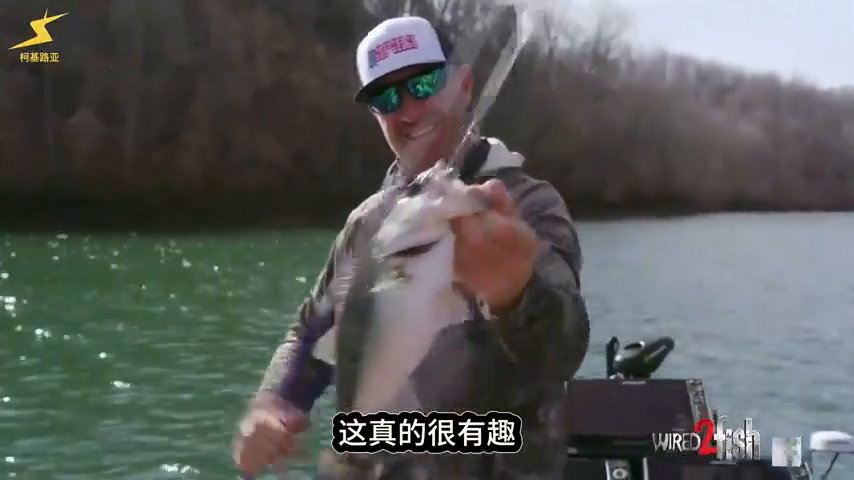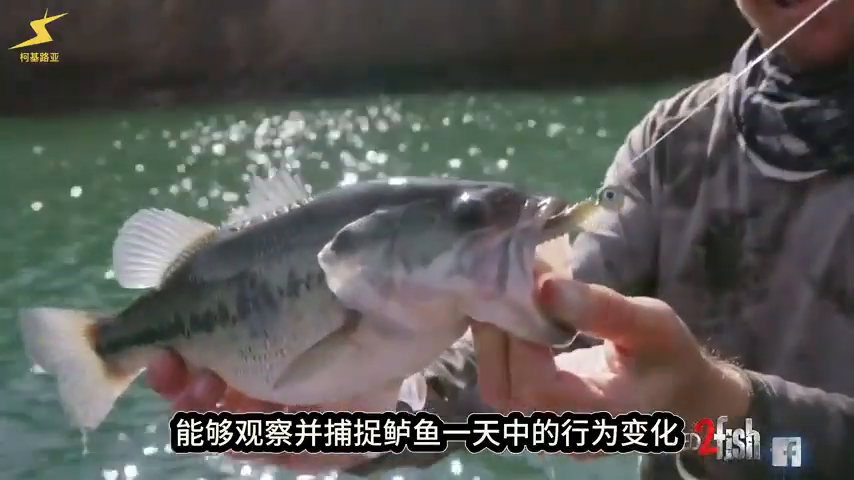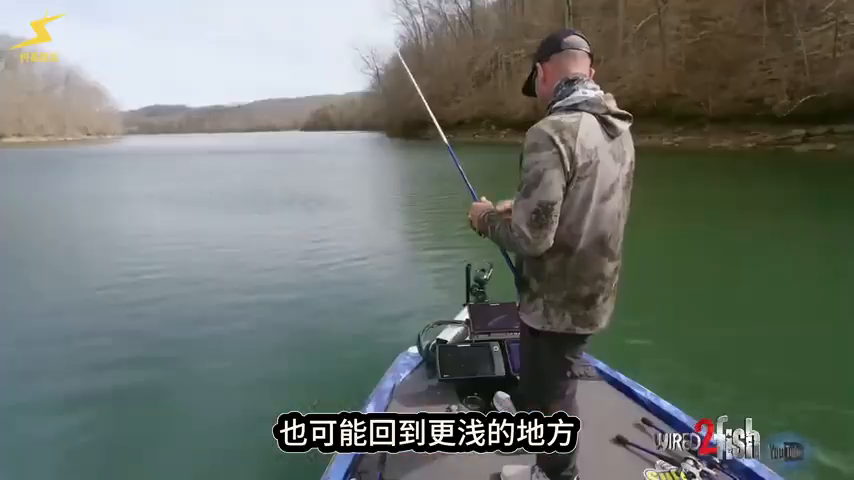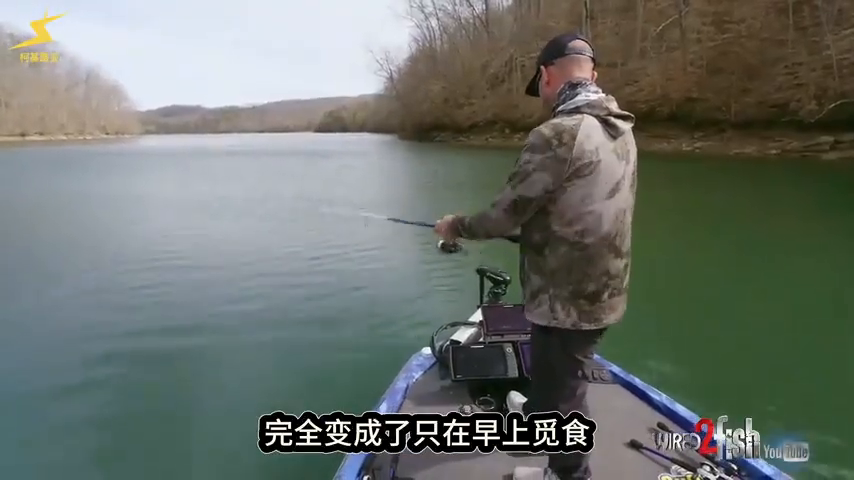It's so much fun to watch and see how they go from maybe a morning bite to an afternoon bite, and they might go a little deeper, they might go a little shallower, they might be gone all together. It might be completely a morning thing where they feed in the morning and it's done. So it's a cool way to target them, man.